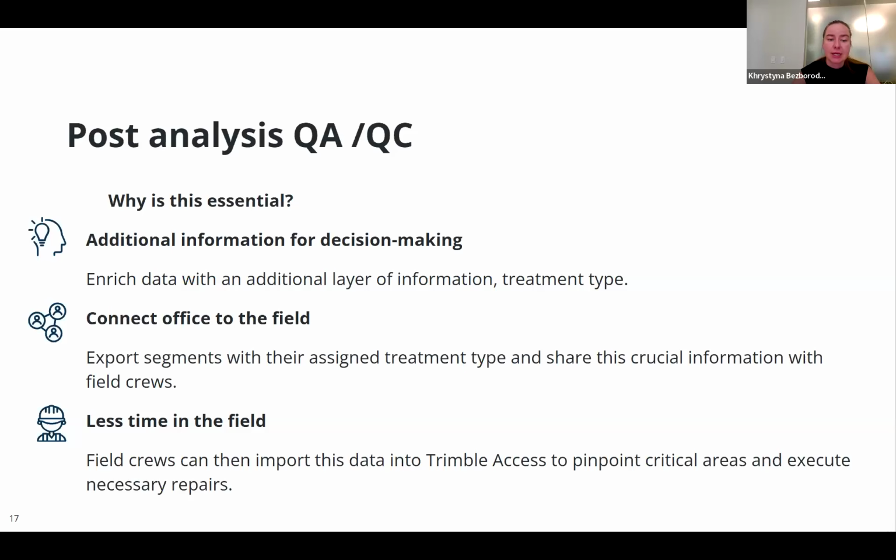So instead of just exporting the PCI results, the segments with just PCI scores, with all the distresses that are present in the segment that was analyzed, you can assign a treatment type. So the field crew has not only information about what distresses are present in the segment, but will also have information about what kind of repair is needed for the segment. And field crews can then import this data into Trimble Access to pinpoint critical areas and identify necessary repairs.